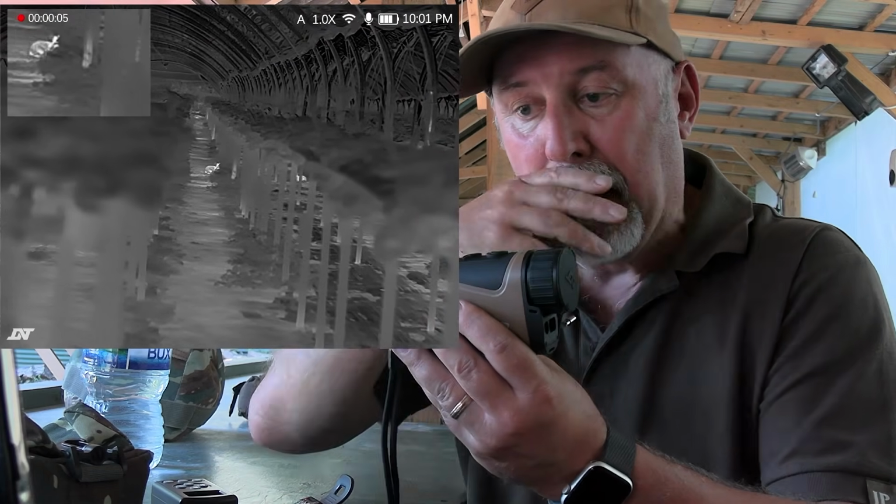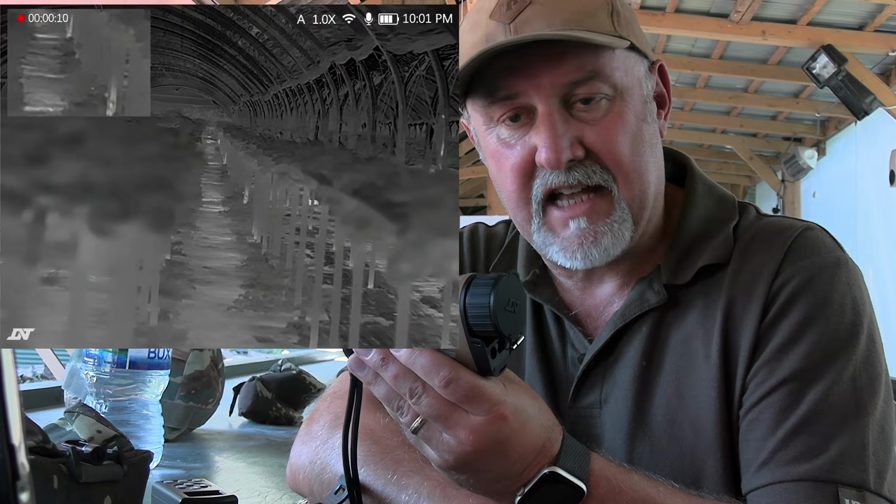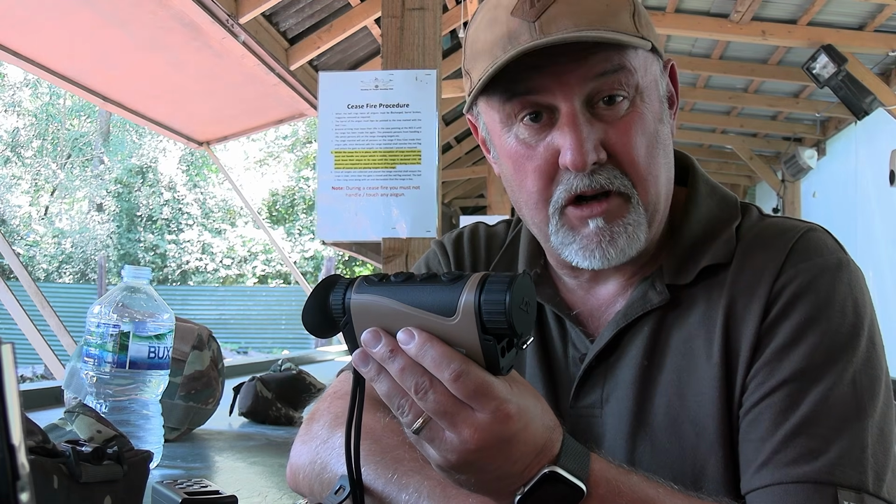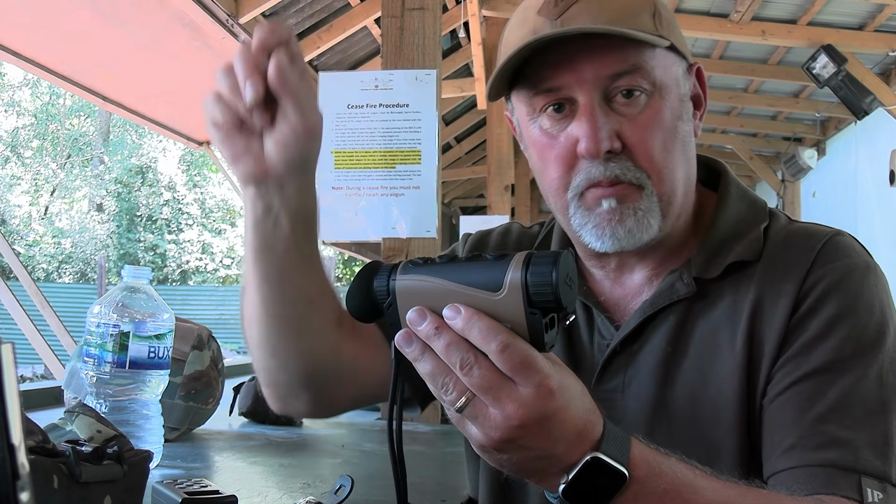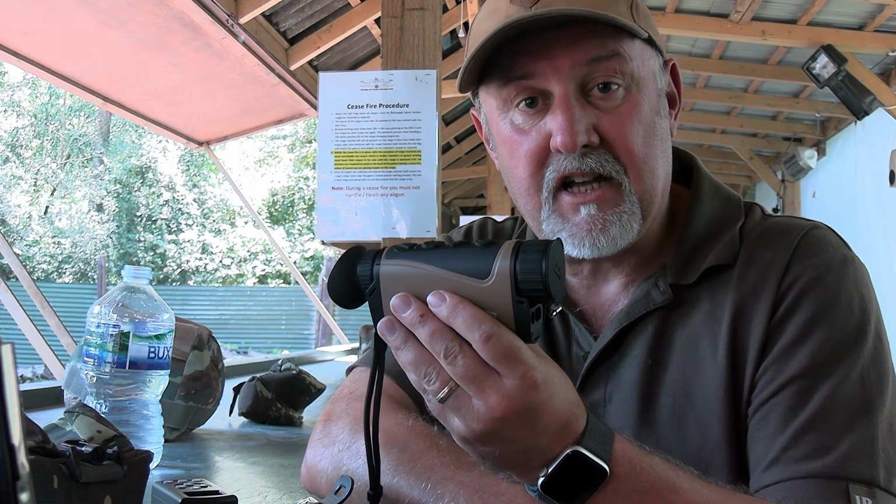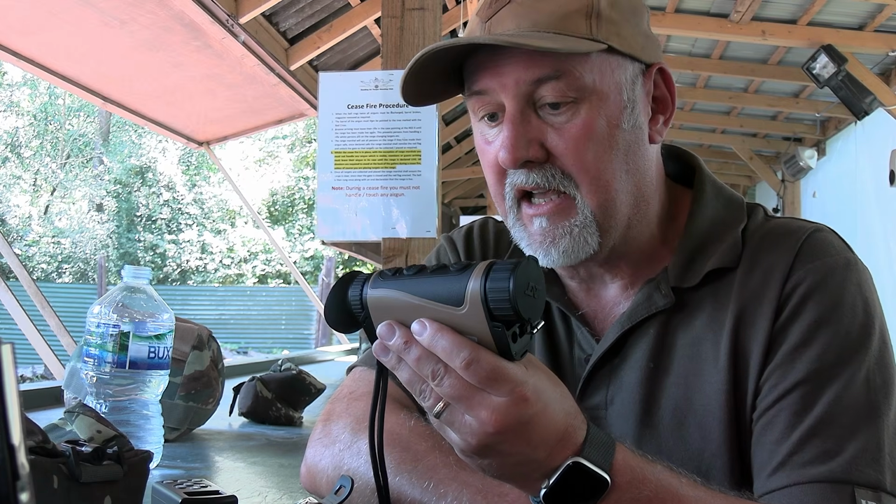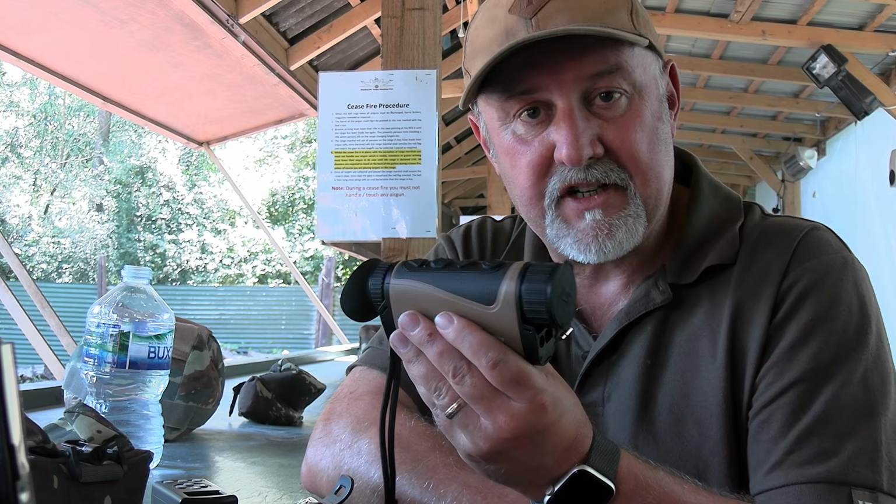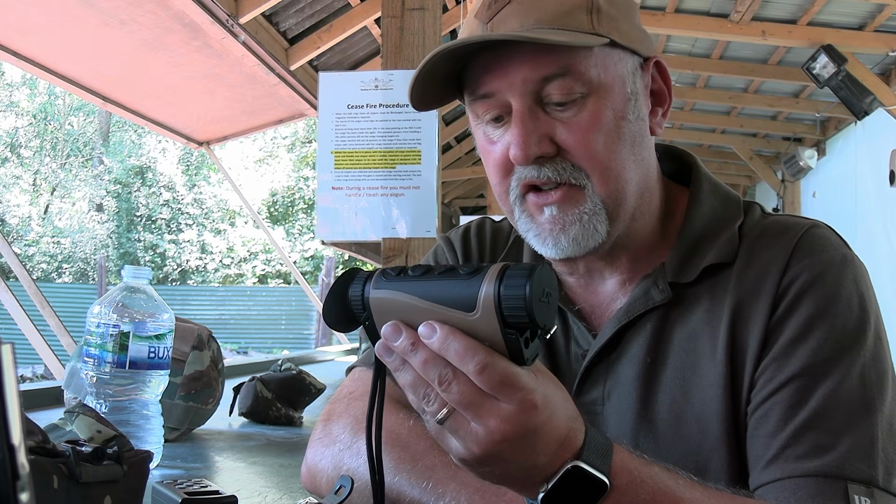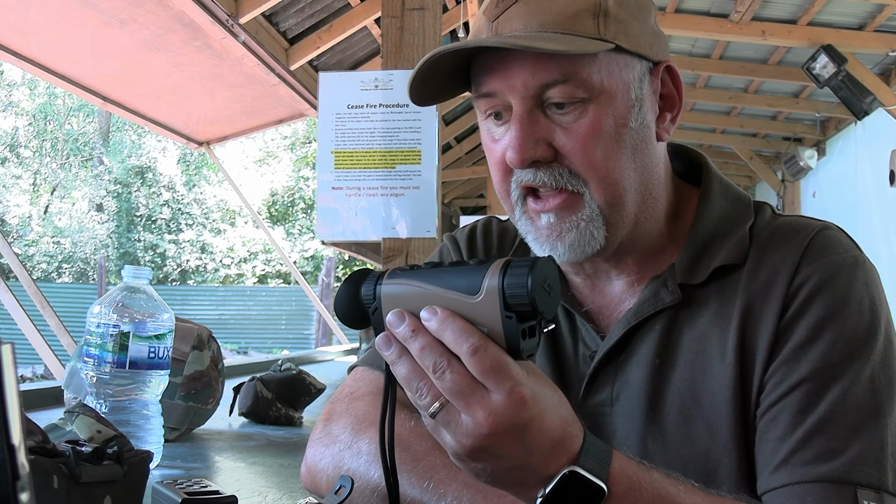It also has a hotspot tracking mode, where a little cursor will bounce around on the screen, selecting the hottest images that you can see through it, to give you an idea of where something might be. And it's IP67 water resistant as well, so you're not going to get caught out in a shower of rain or anything like that.